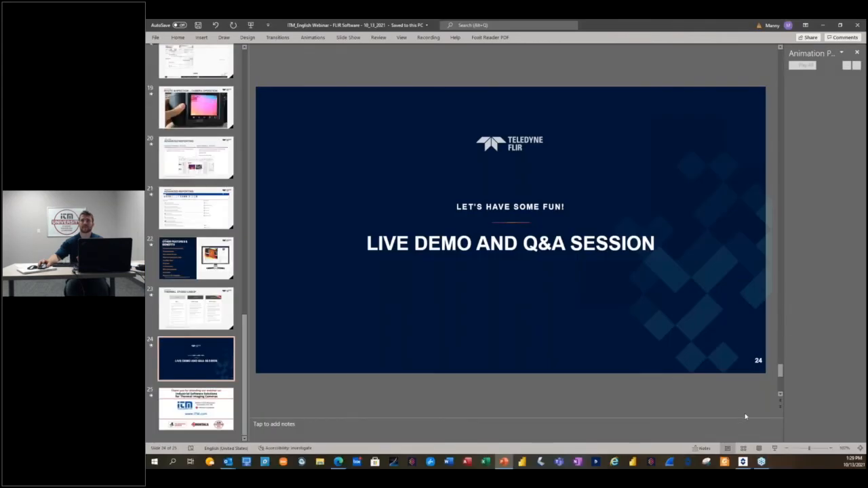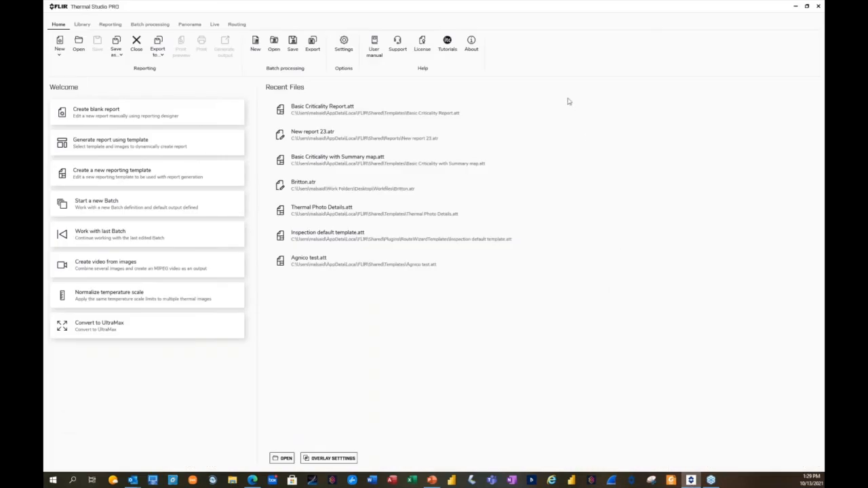So I'm gonna go to the software now, just to show you guys some of the options that are available. First one I wanted to go to is the routing, and then I'll work my way over to the other features. So the idea with the routing, in this case, I have the Thermal Studio Pro version. Routing, or the Route Creator, is an add-on that you purchase separately. And now you're able to create routes.